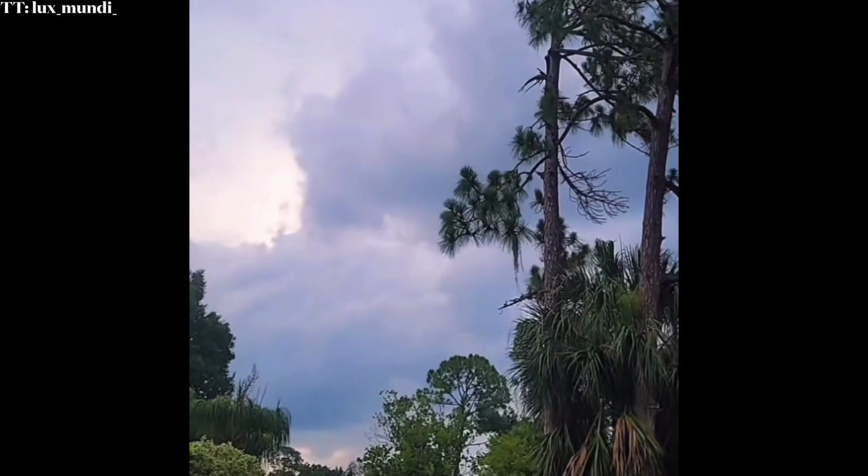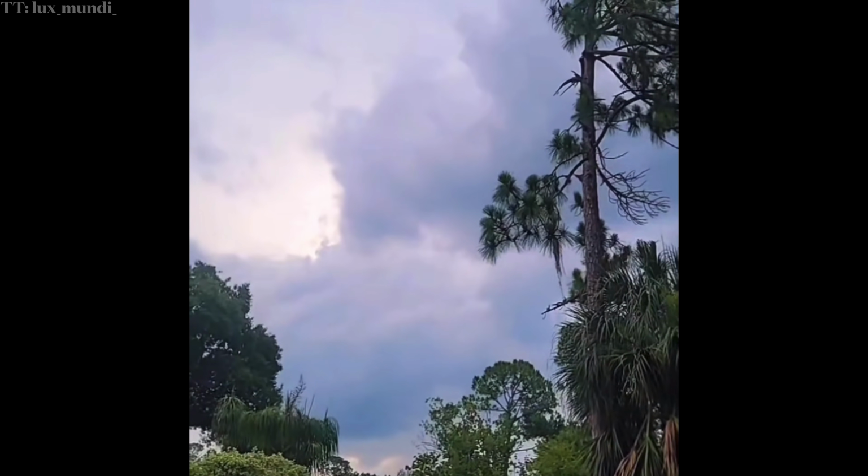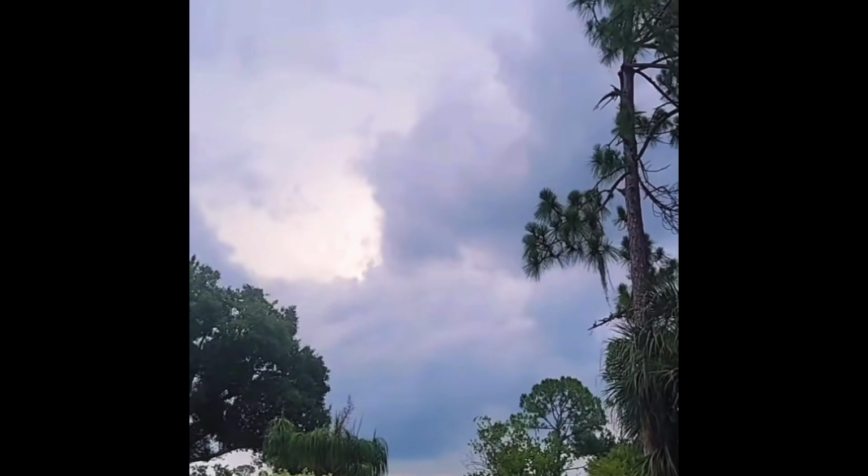What is that? I'm a 7th generation Floridian, and I have never heard thunder like that.